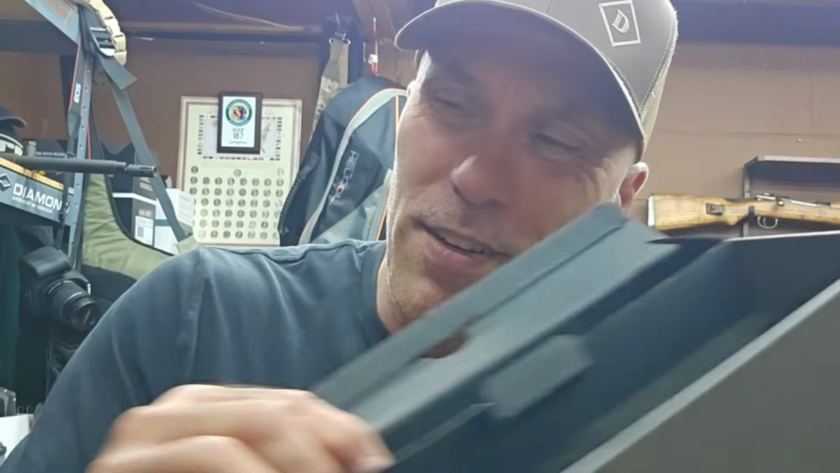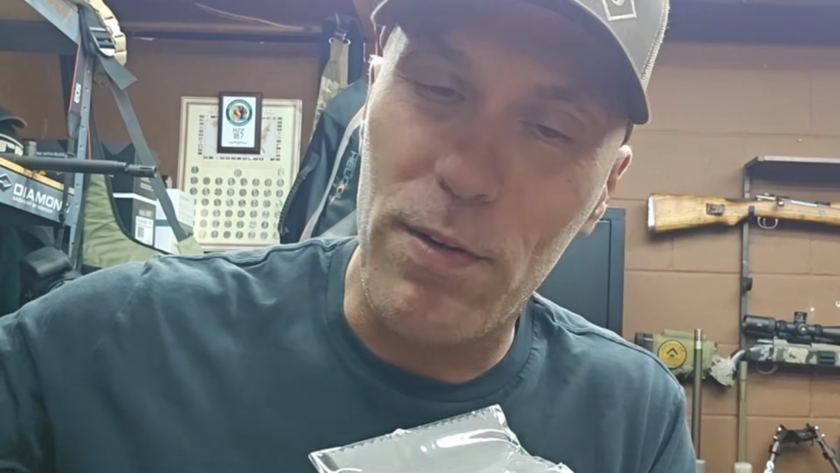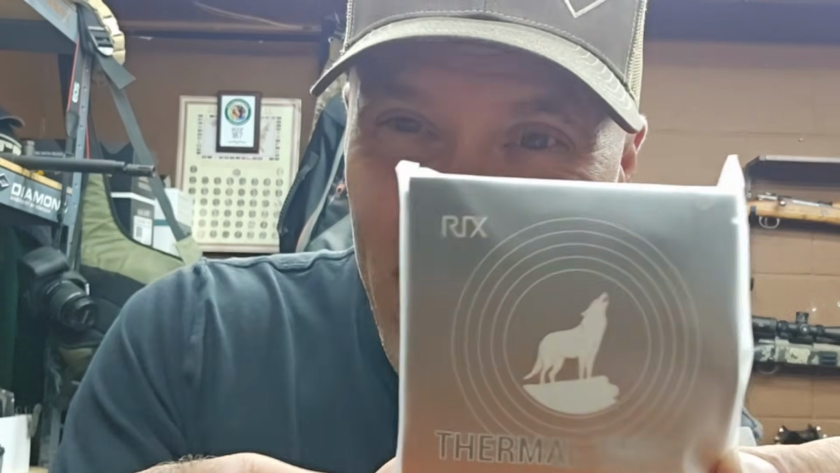There's some wrenches. There's an Allen wrench down in there. I'm trying to get to it. But what I want to talk about is the cleaning cloth. Nope, everybody comes with one of those. This right here. See what that says? Thermal targets. These are great.